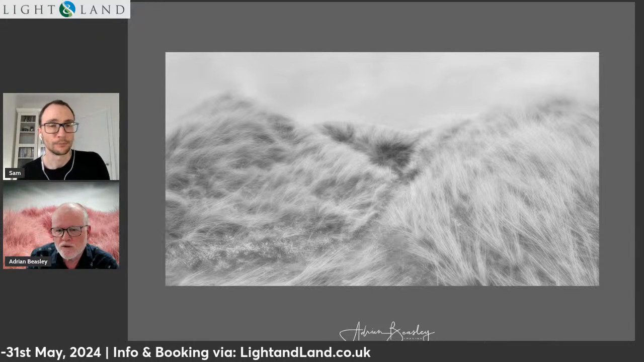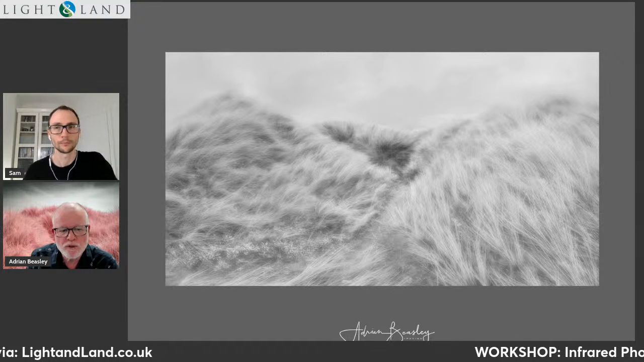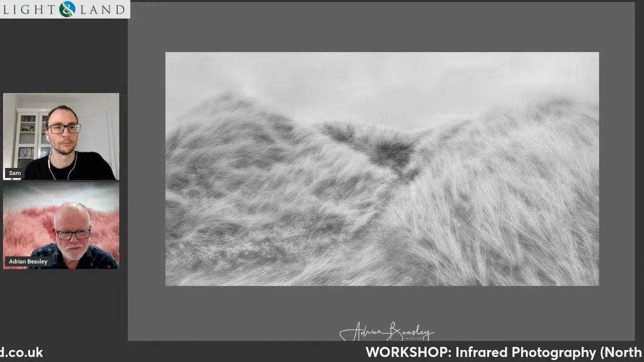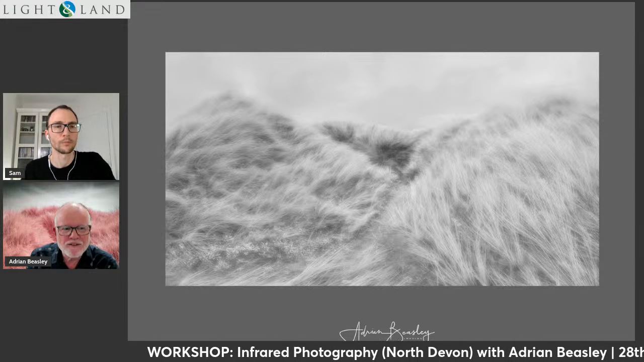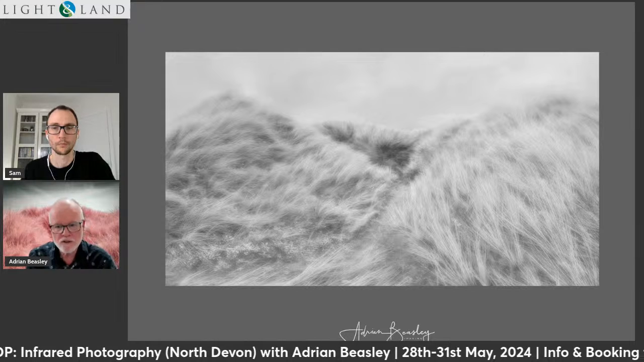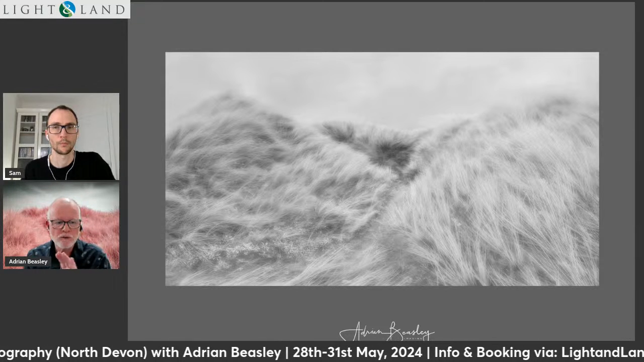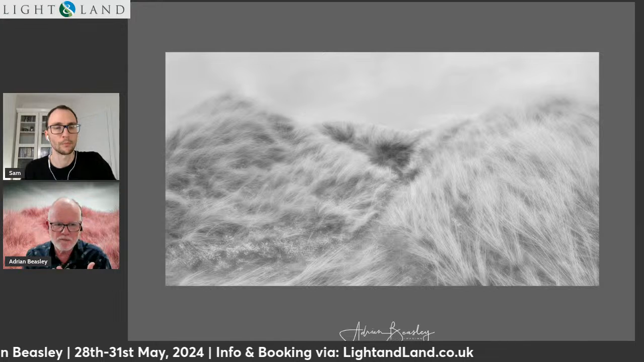So if I took this shot in color, converted it to black and white, but pushed up the brightness of the green channel, then if this was grass, it would have a similar look. So there are some things that you can do. You can use presets and they will give you a feel of an infrared, but there are certain things that it simply can't do.